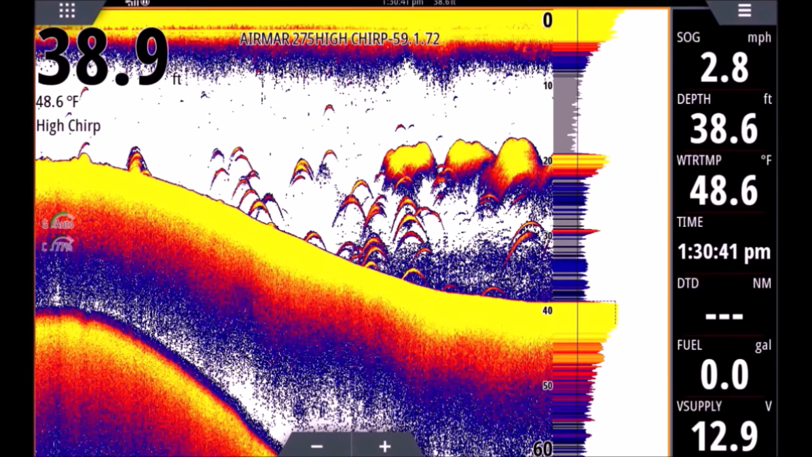Now, if you look at these arches here close to the bottom, they look like those stumps. The only difference is we do see space between the arch and the bottom. So that tells us it's a fish. Now, even if you're a flounder fisherman, and your flounder or your fluke are laying right on the bottom, squeezed to the bottom as tight as they can get, you'll still see a space there because that air bladder is a little bit off the bottom.